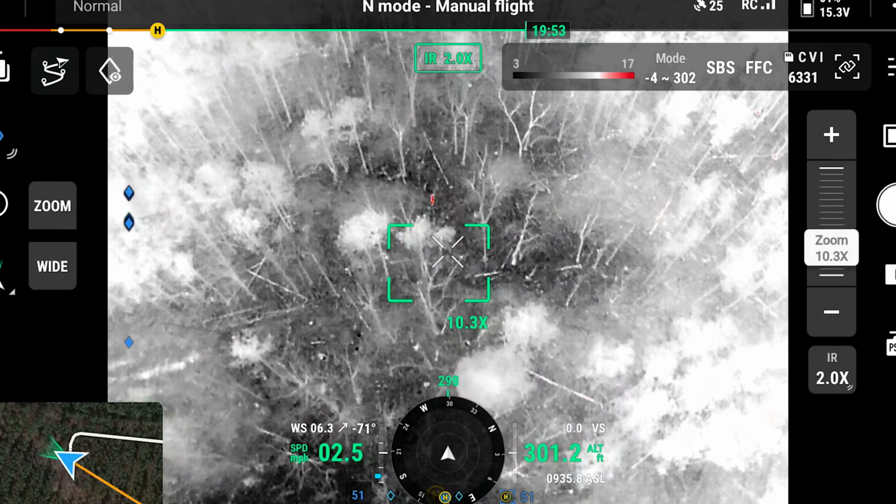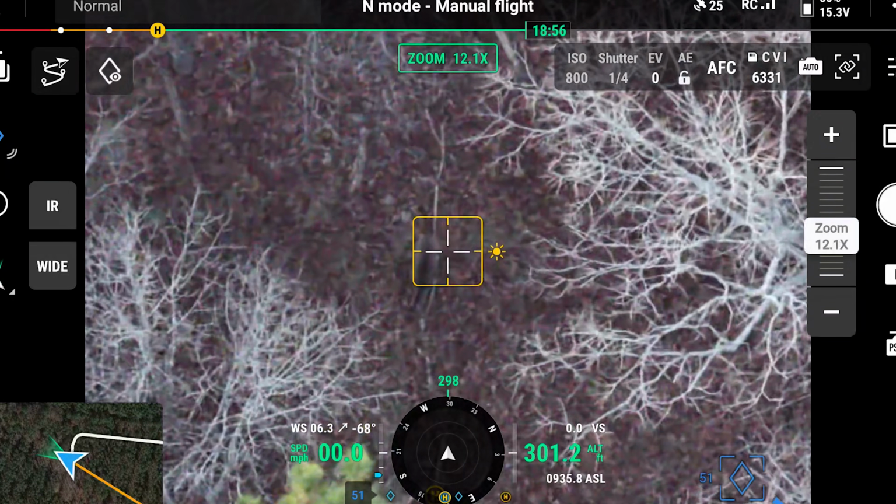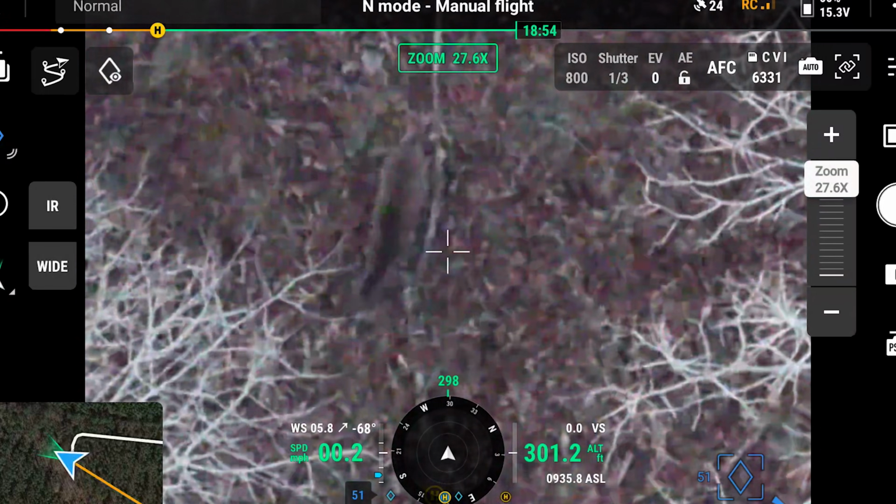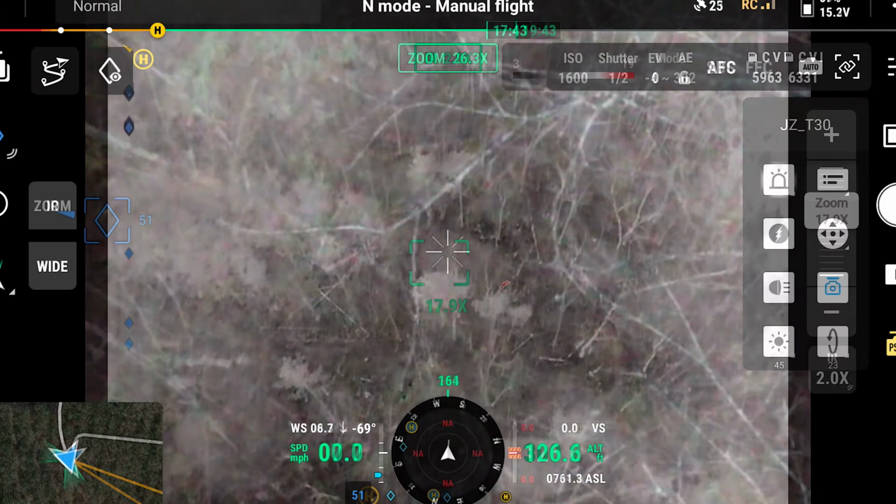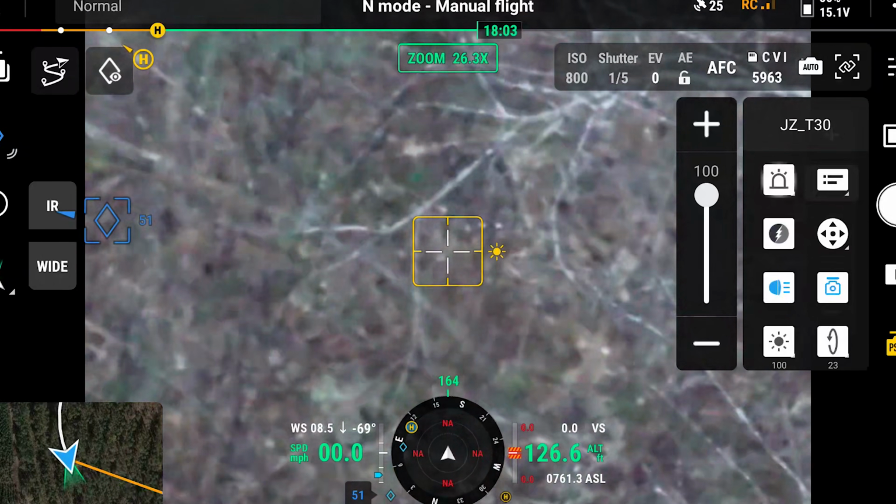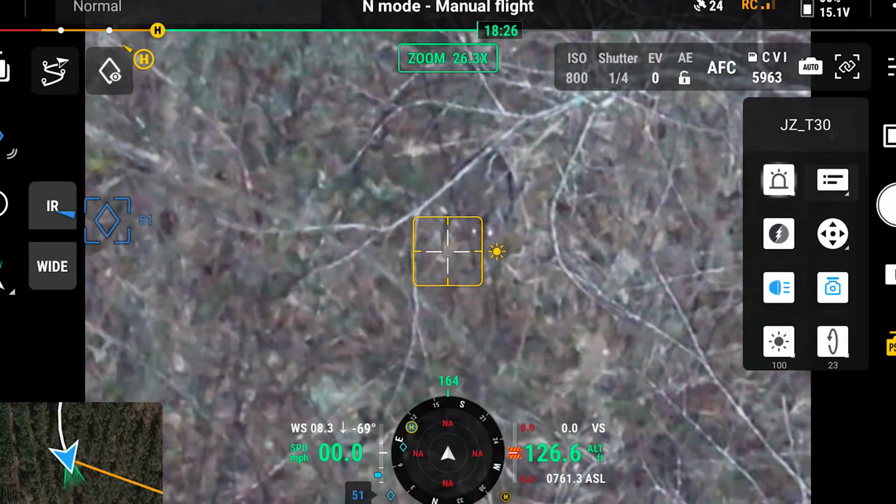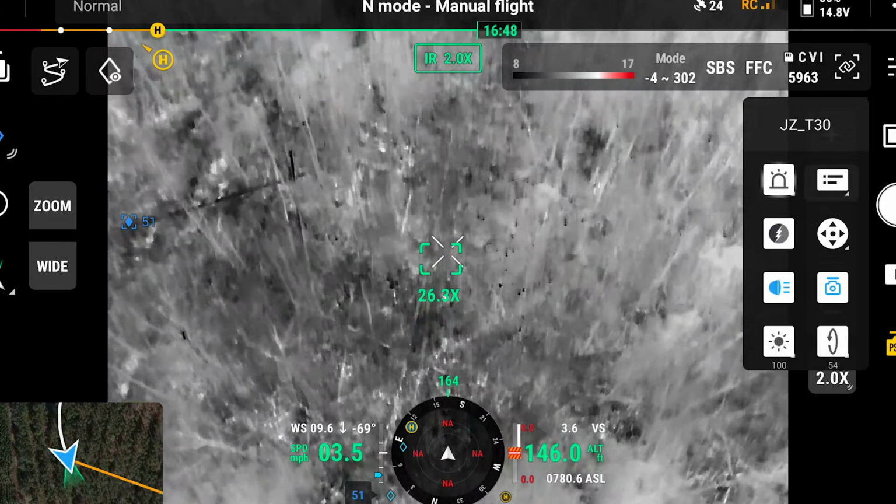But there's a deer right there. Yeah. It's just, when you zoomed out, right there it is. Doe. Yeah. Oh, doe. Rabbit. Oh, rabbit? Yep. It's hard to tell the scale when it's the only thing in the frame. Yeah, it is.